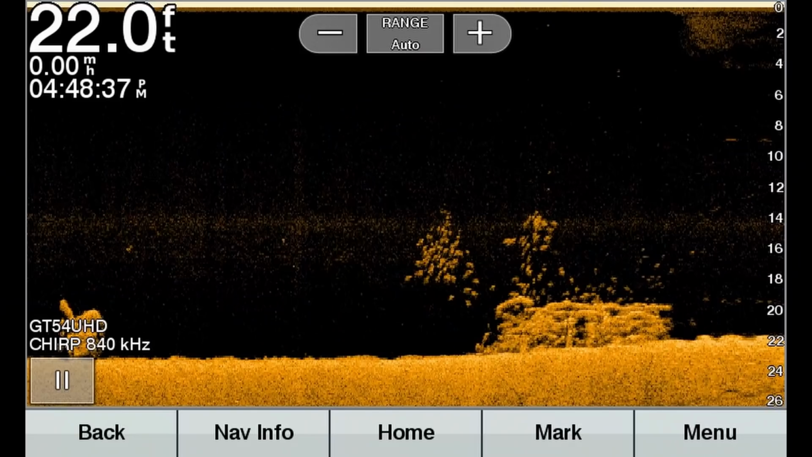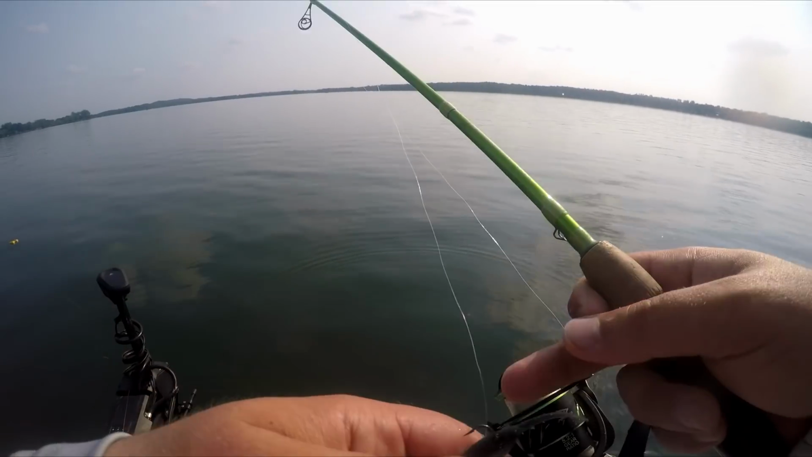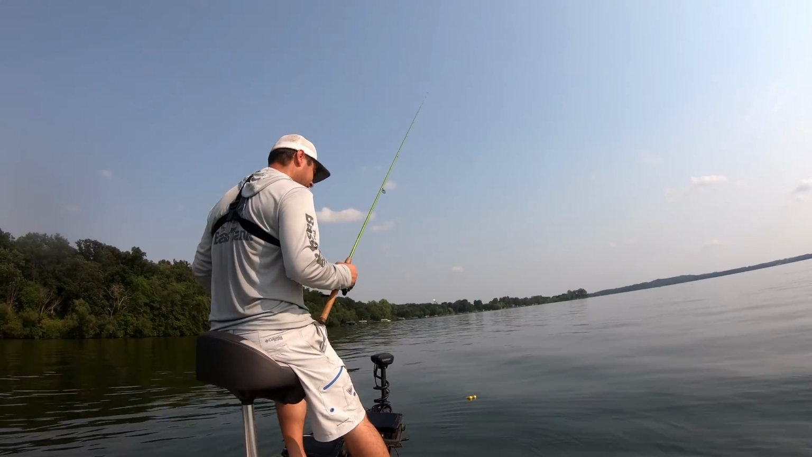Looks like that brush pile has the most crappie on it. Just a minnow pattern, fat bellies, skinny tail, trigger that bite. There's one. You gotta love it when it works out like you planned.